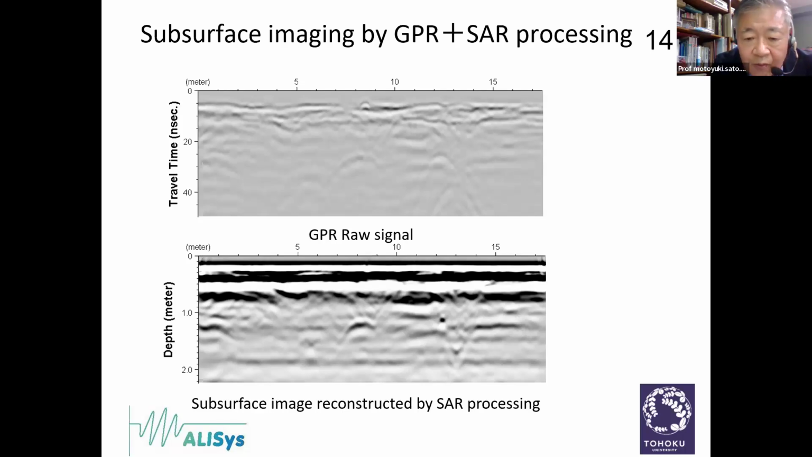Now we can see one black point located at a horizontal position around 12 meters. This is a round shape. That corresponds to the reconstructed image from one of the hyperbolic curves we can see in the upper figure. But if you look at the other hyperbolic curves, they are not reconstructed as a point.